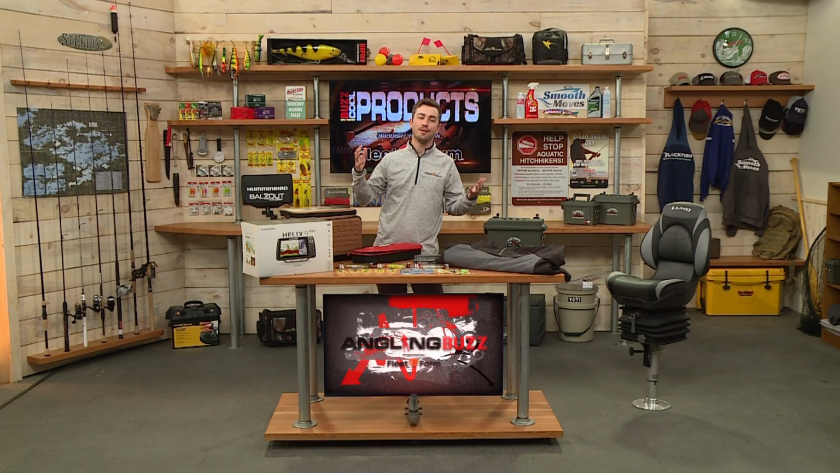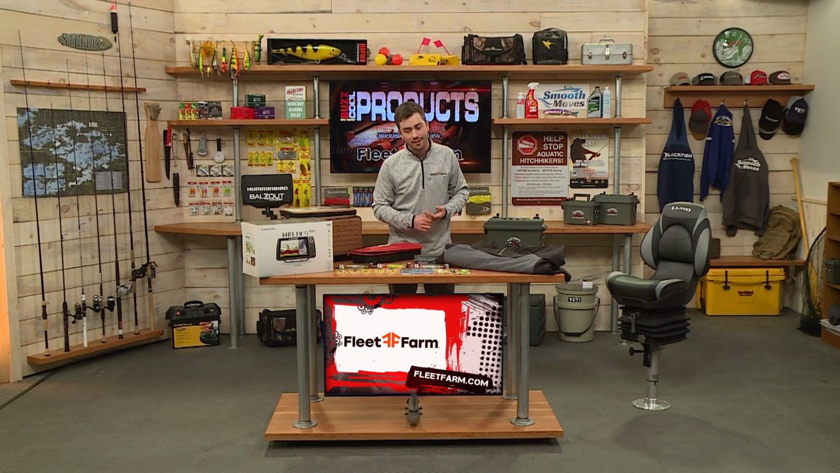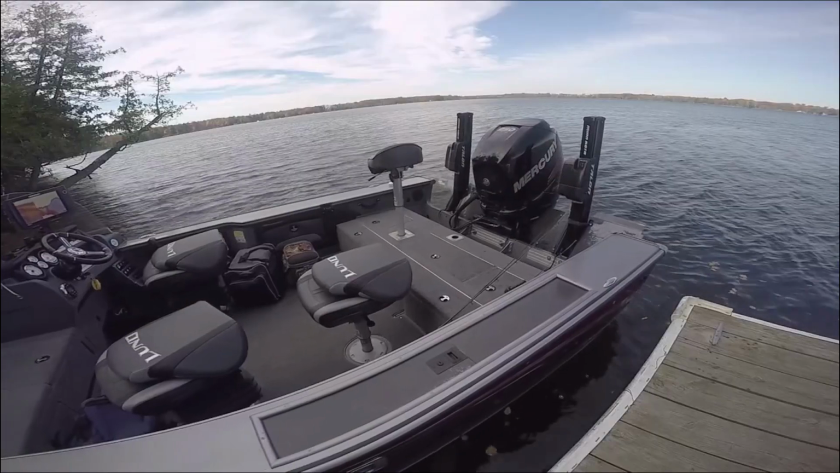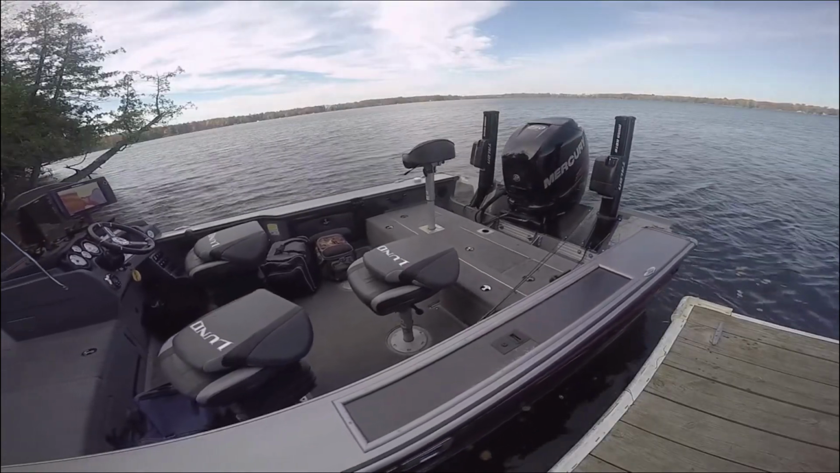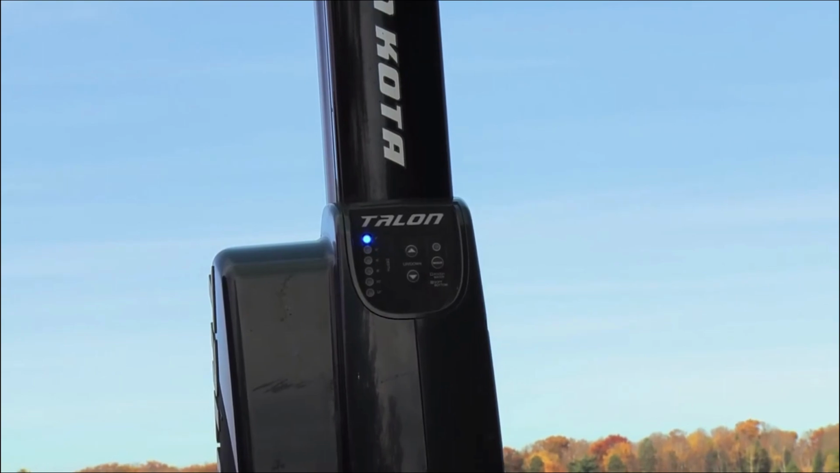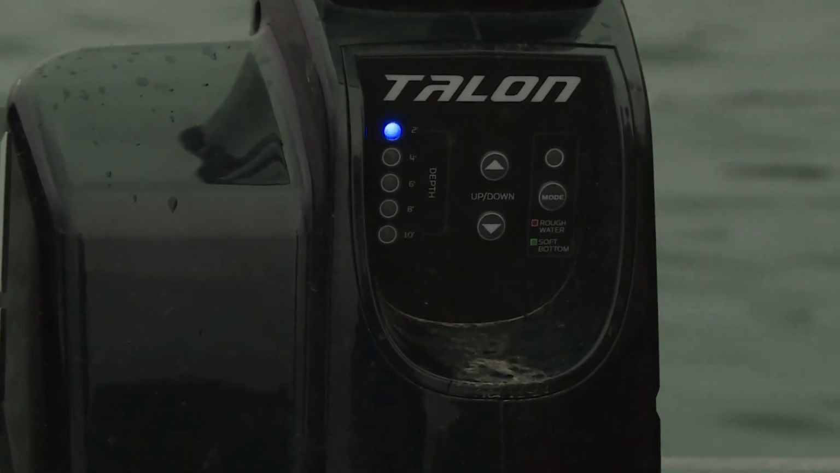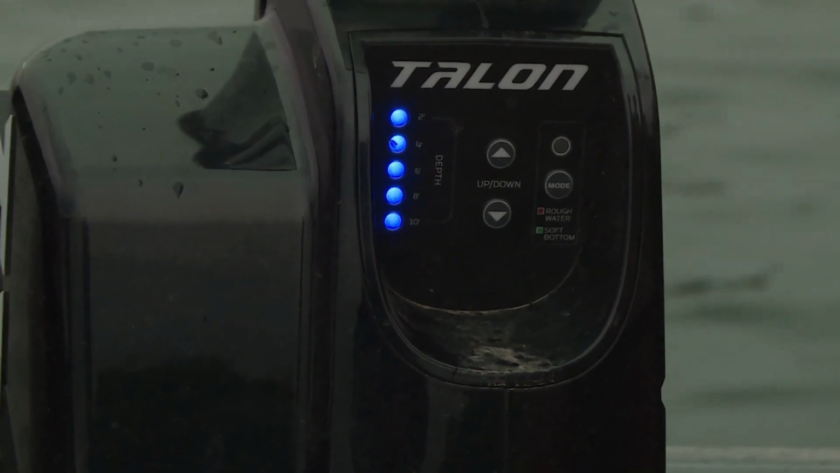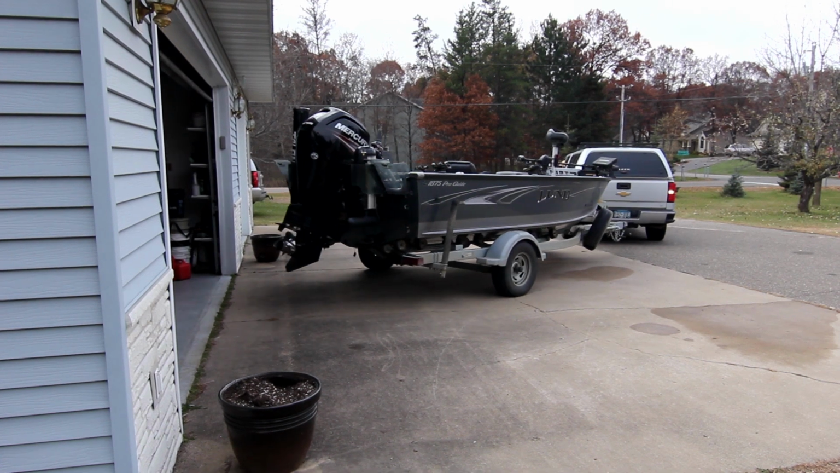Now next up, if you've never used a shallow water anchoring system, you're missing out. The Minn Kota Talon is an excellent tool when you're fishing in shallow water or when you're launching and loading your boat. Just click the button and your boat's not going anywhere. It's super handy. And what's great about the 10-foot model is that it's actually shorter than the 8-foot model and the 12-foot model, which means that you can get under bridges easier.